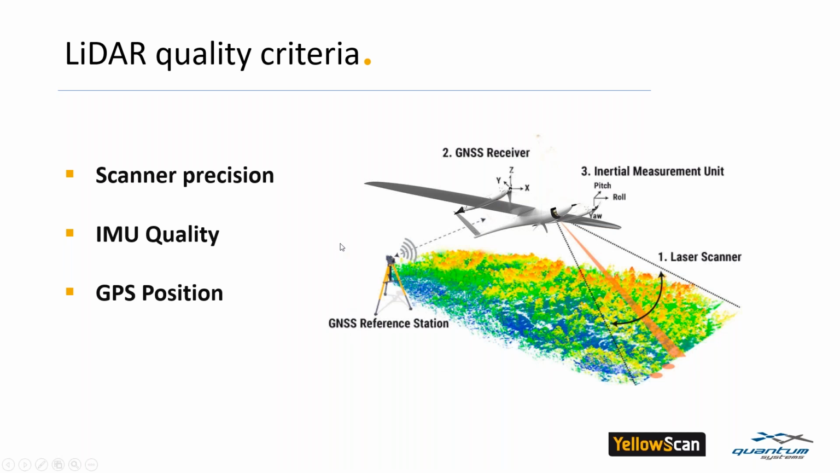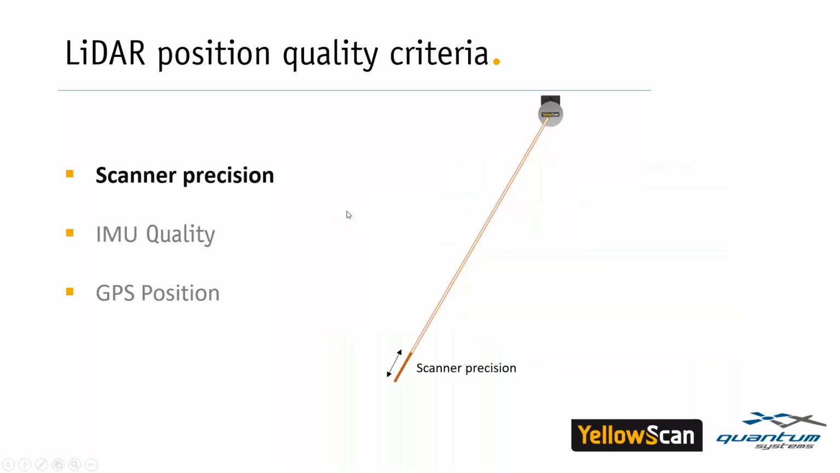So if we look at the scanner precision, the scanner will measure a distance. So there will be some error on the distance measured. So the uncertainty on the position will look like this.